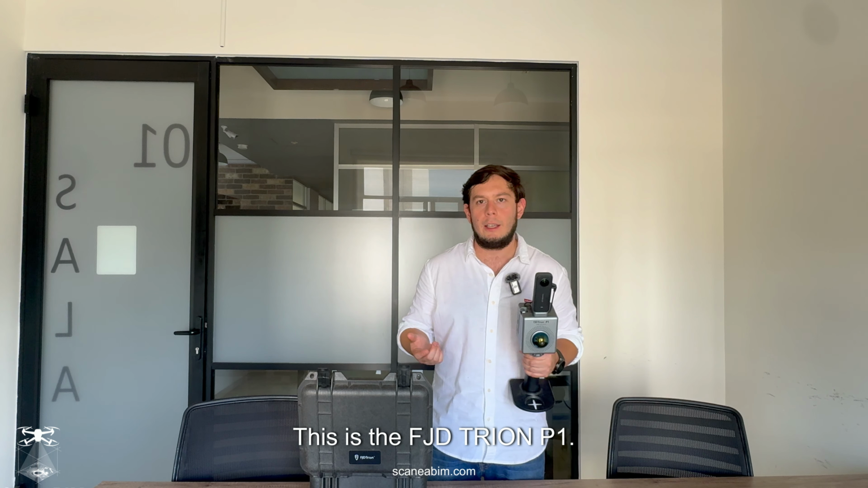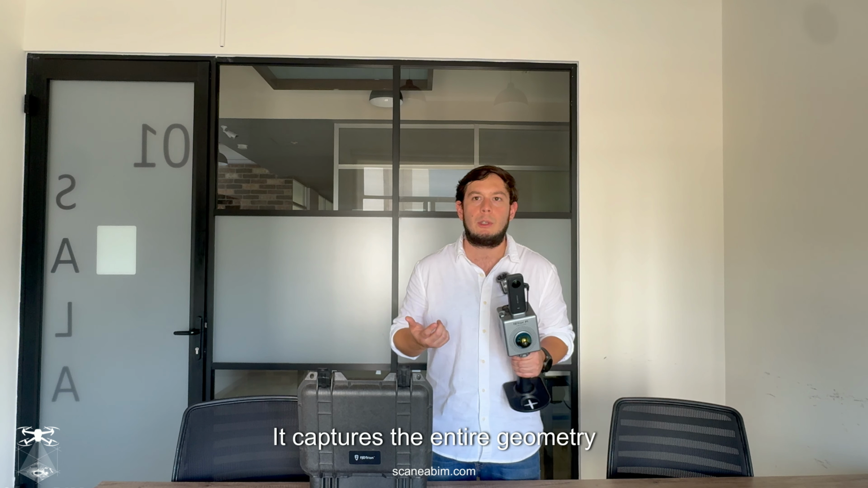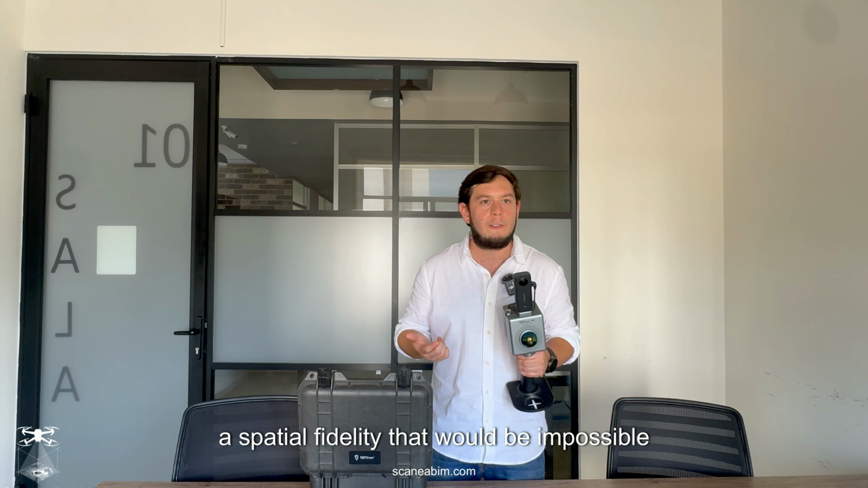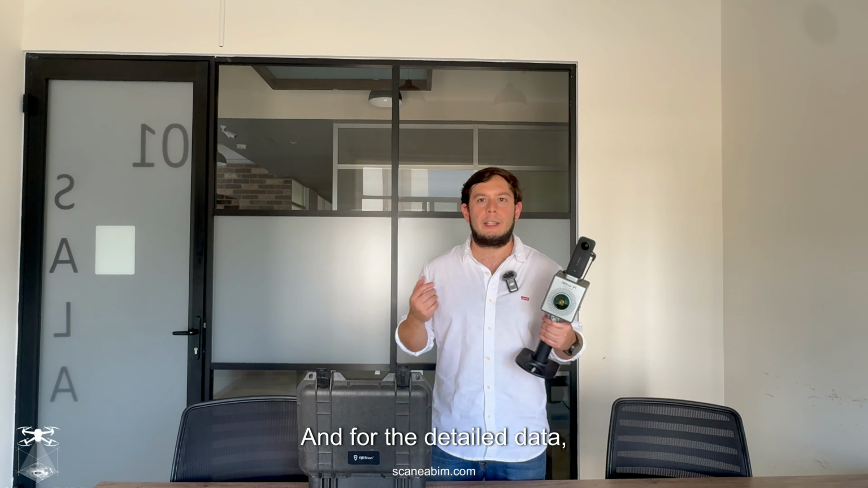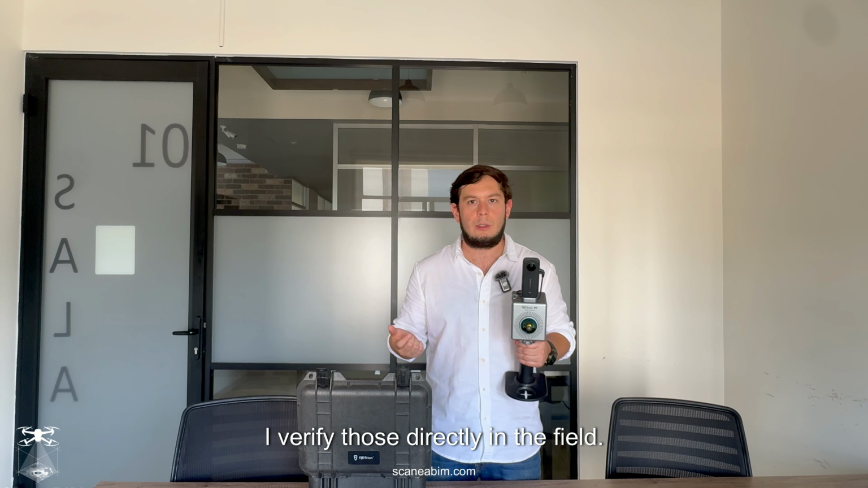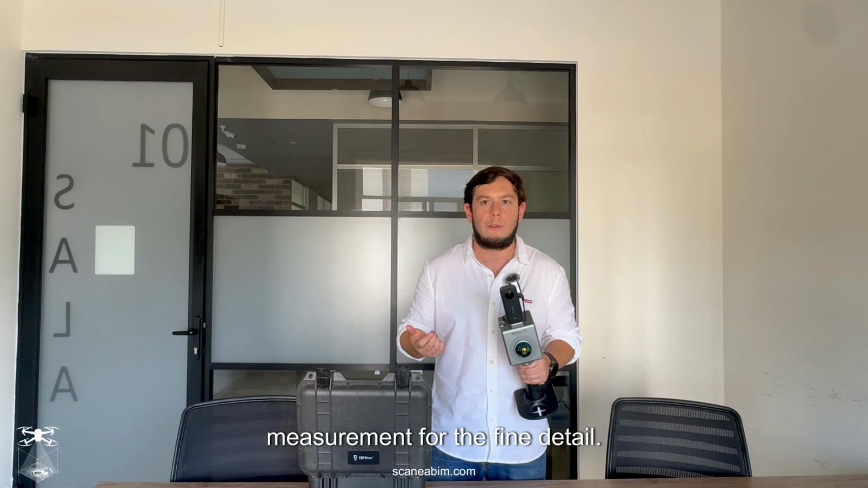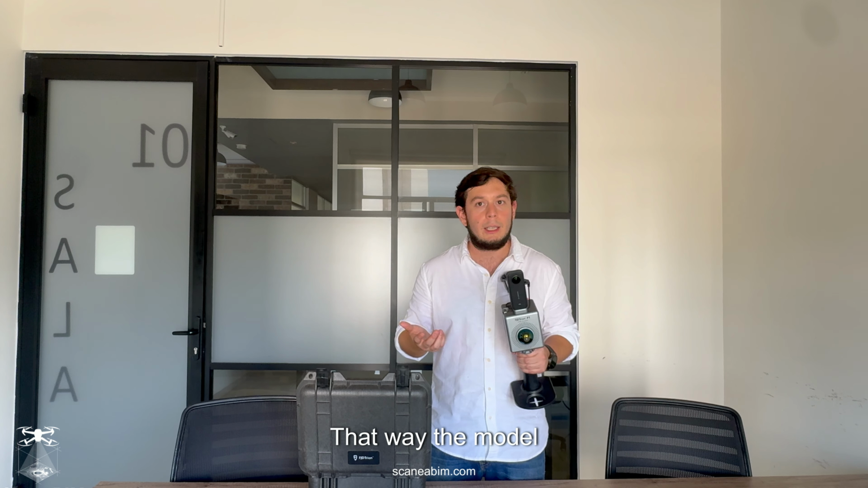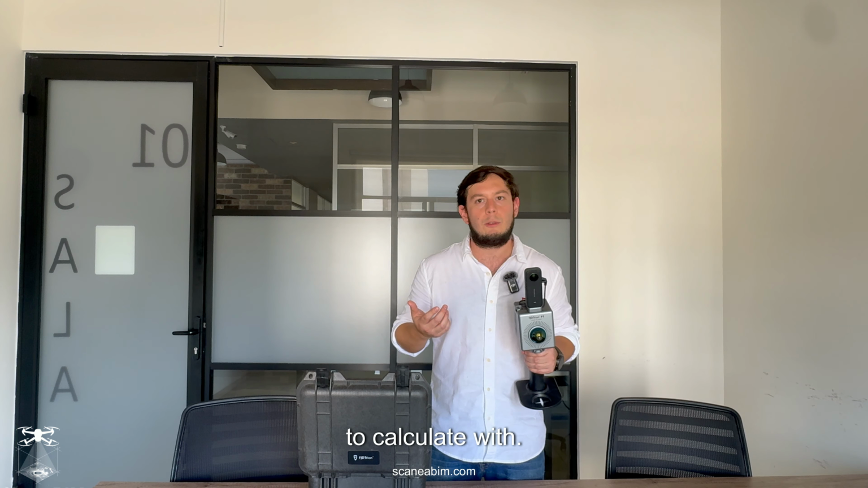This is the FJD Trion P1. The scanner does the heavy lifting. It captures the geometry of the walls with a spatial fidelity that would be impossible by hand. And for the detailed data, the structural analysis requires profile thickness and connections. I verified those directly in the field, using the scanner for the wall target measurement for the fine detail. That way, the model is not just good looking, it's reliable to calculate with.